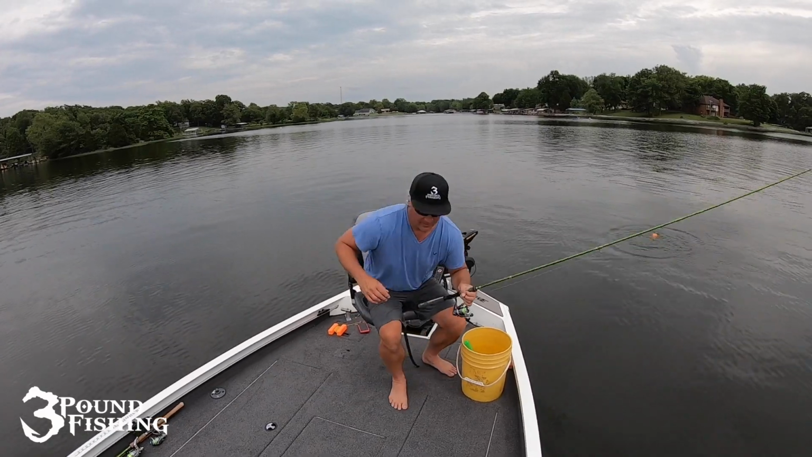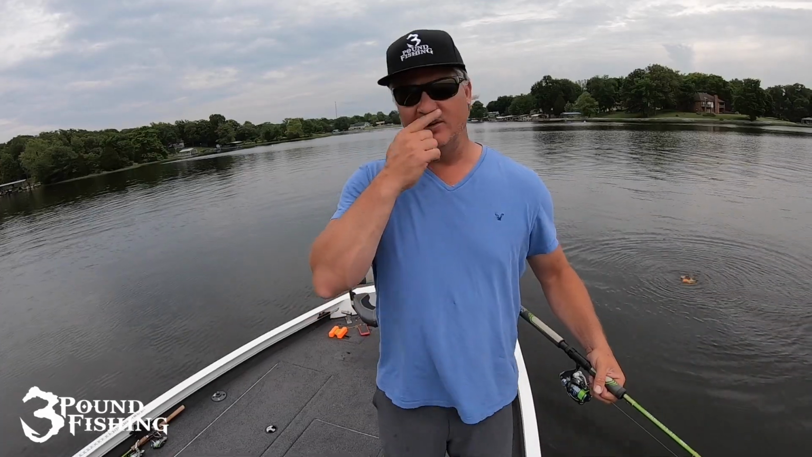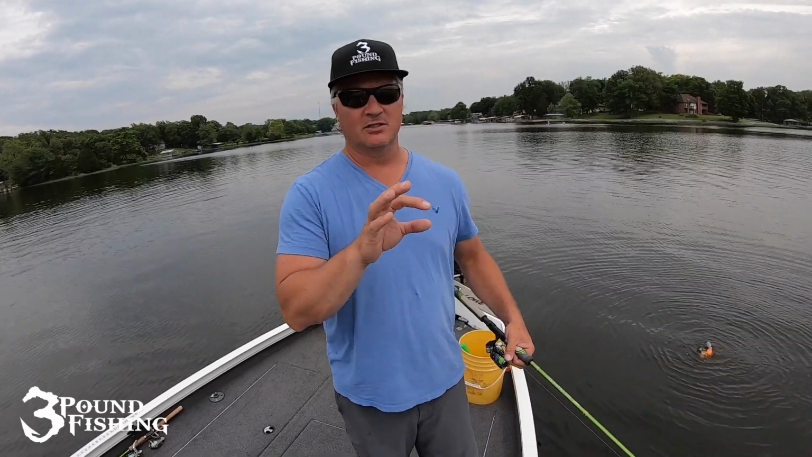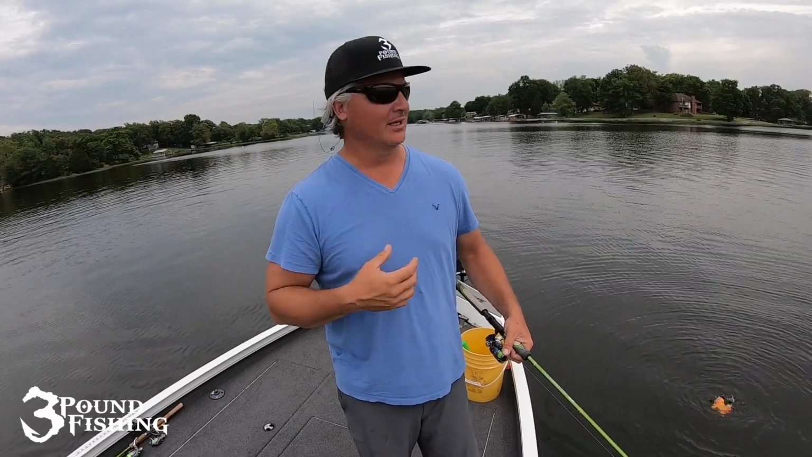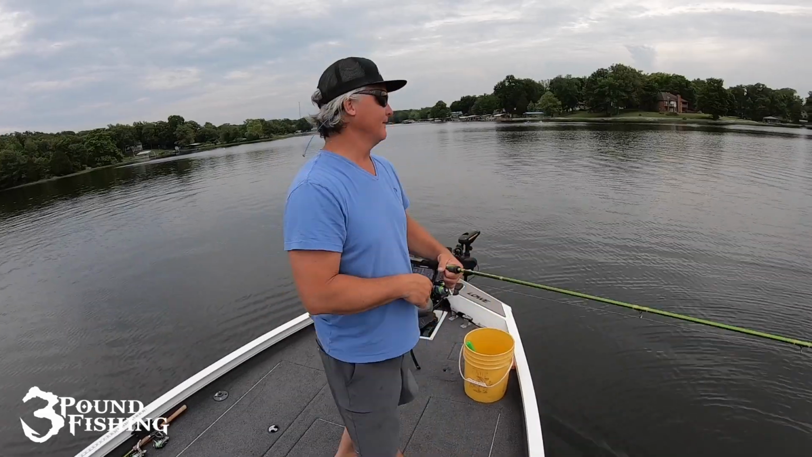So number one, we're always still going to throw a buoy. Because we spend that much more time looking at the LiveScope system, having a buoy out there to be able to quick reference where you need to be is critical in my opinion. We're staring a lot at the screen, and having that buoy there just makes it that much easier.